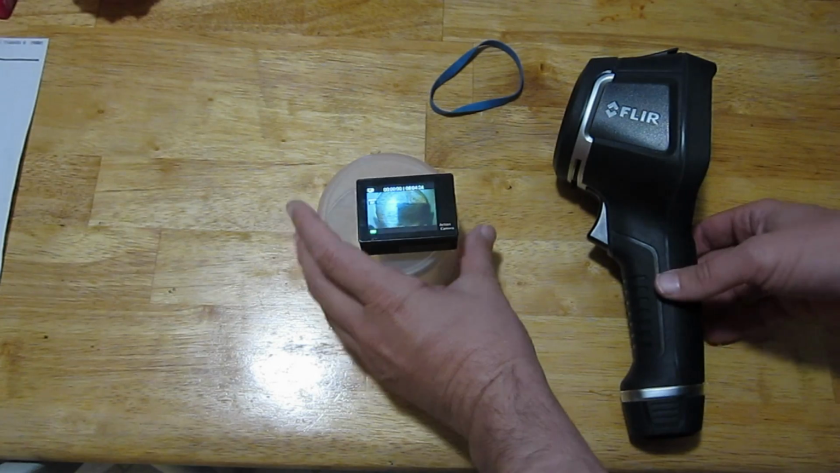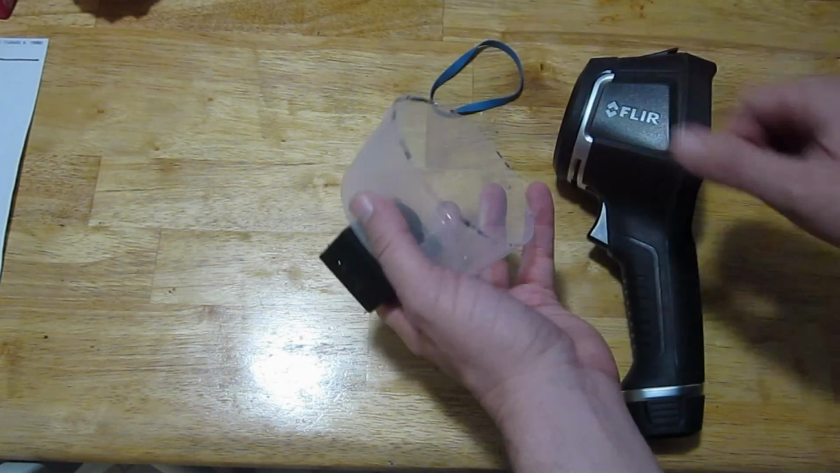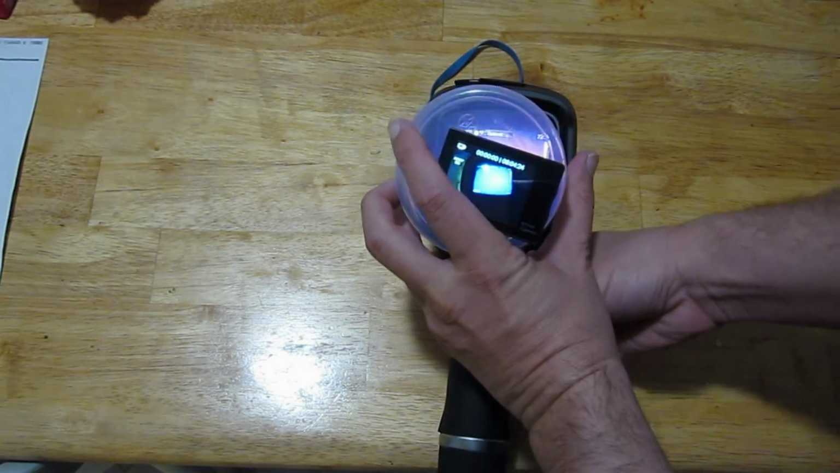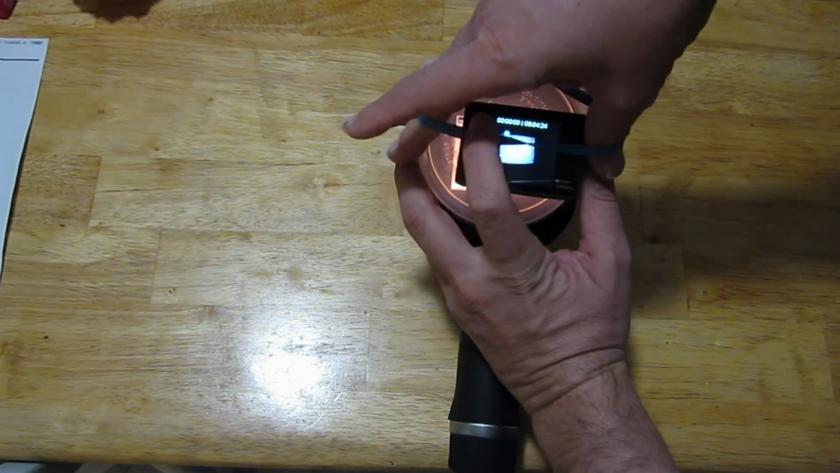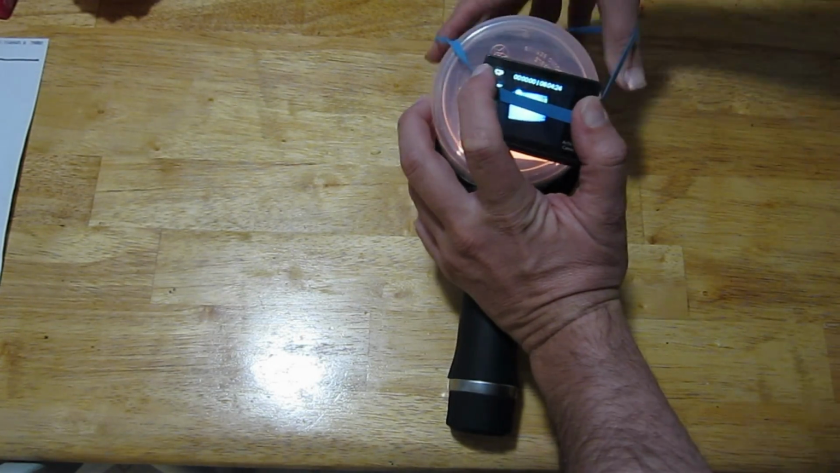Okay, let's try putting everything together. We got our handy dandy camera holder here, and our little camera, and our FLIR camera, and I grabbed a rubber band. You could probably tape these things on, but rubber band's easy way to take it off and put it back on quickly.